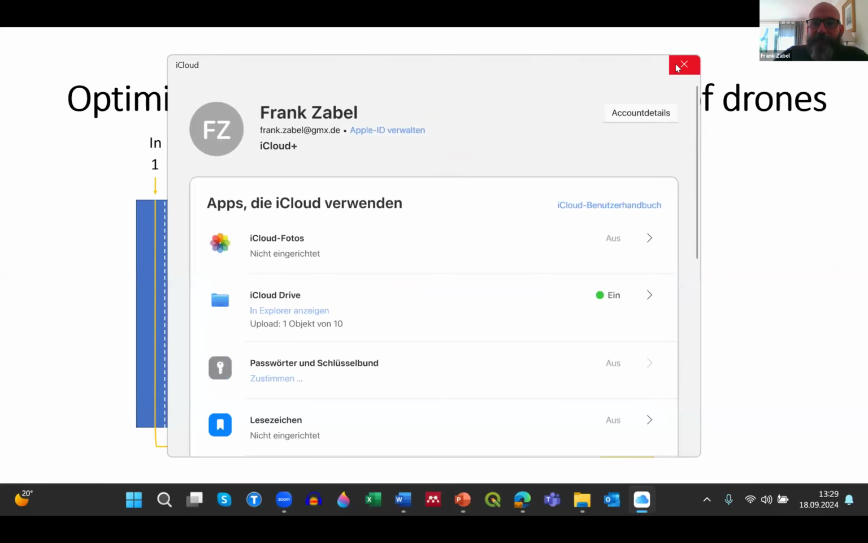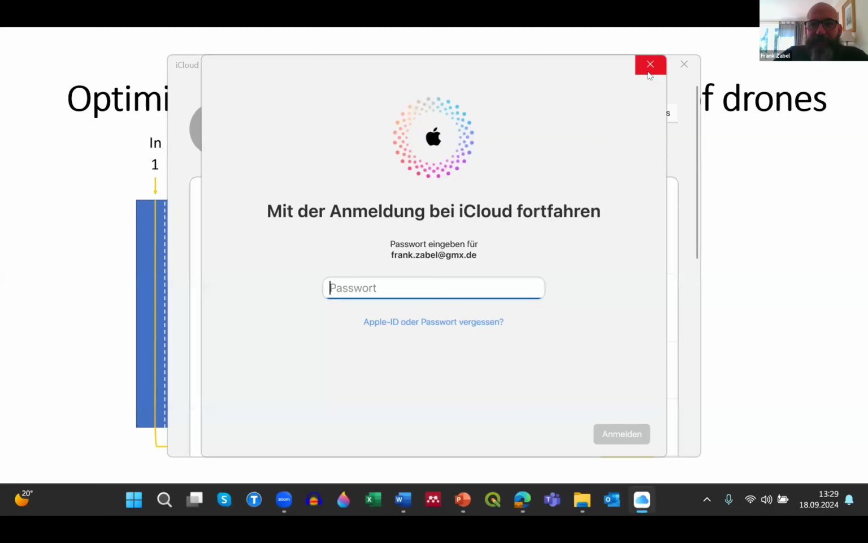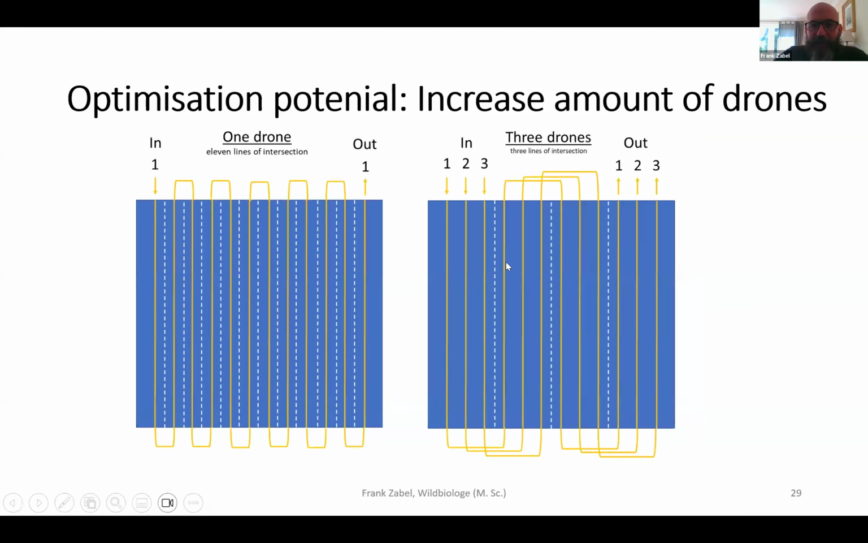What we want is to decrease the amount of intersections, because then if an animal moves, we don't have this impact. It can move from one flight transect to the other and then increase the amount of counted deer, but it can also move the other way around so that you don't catch it at all.